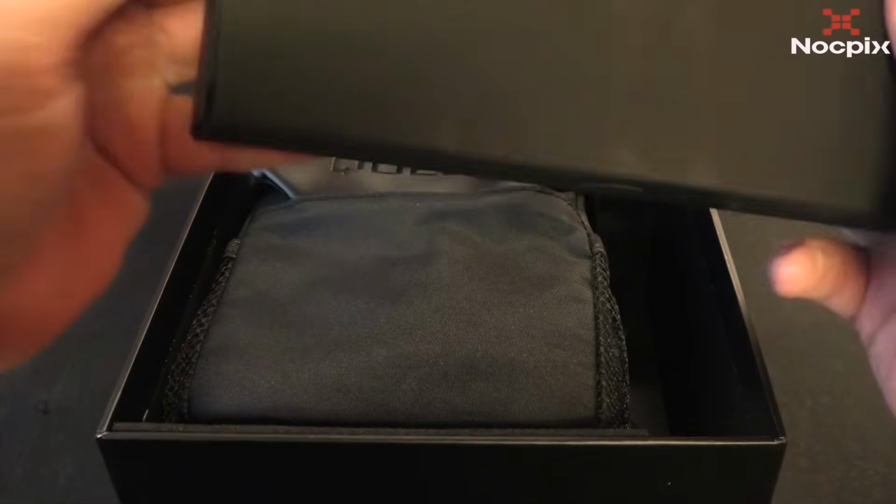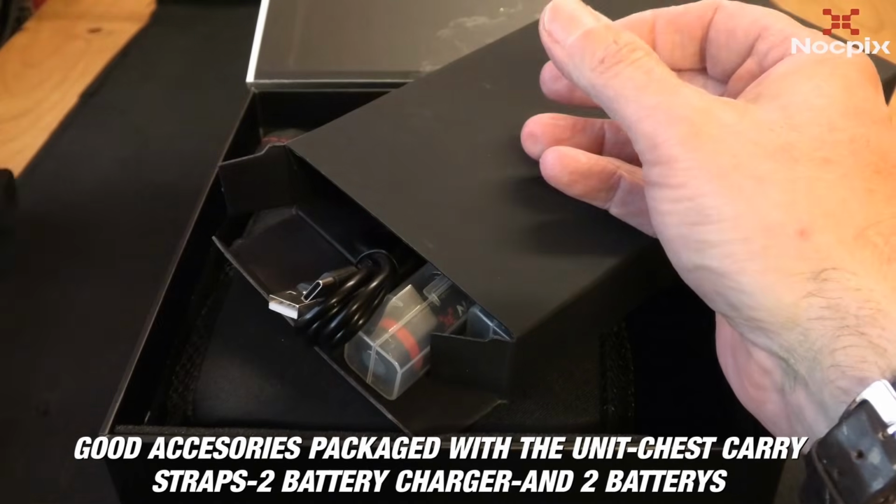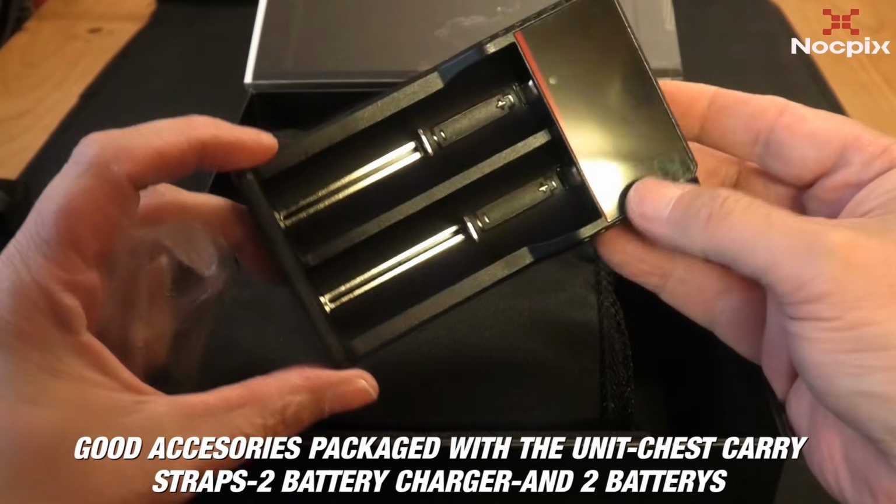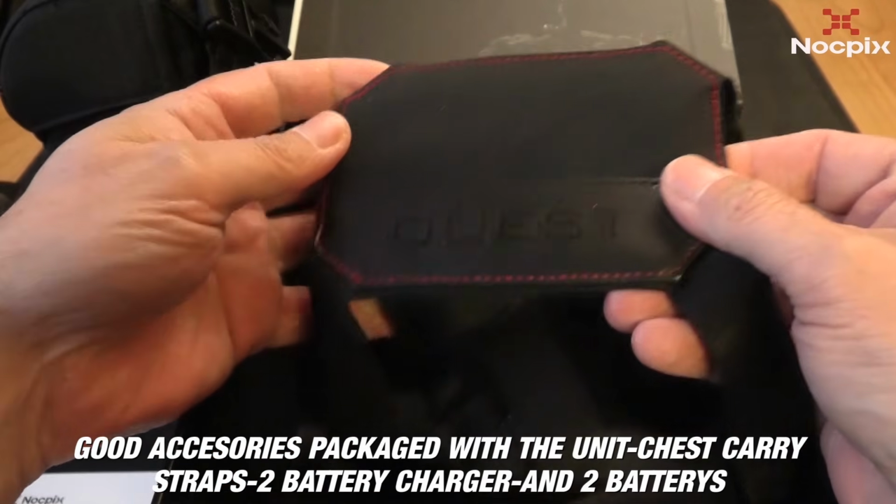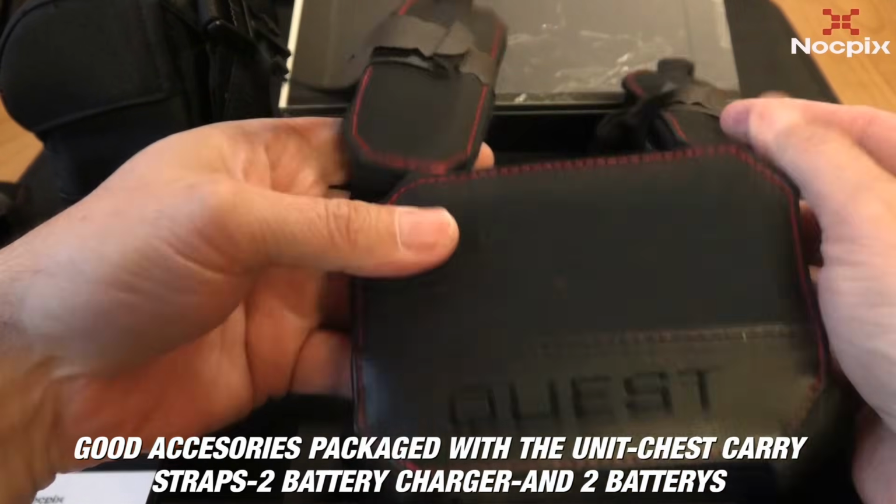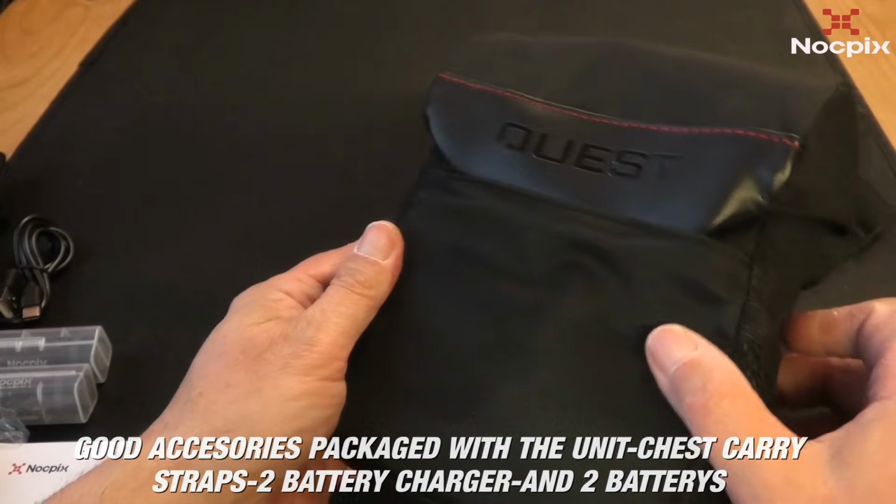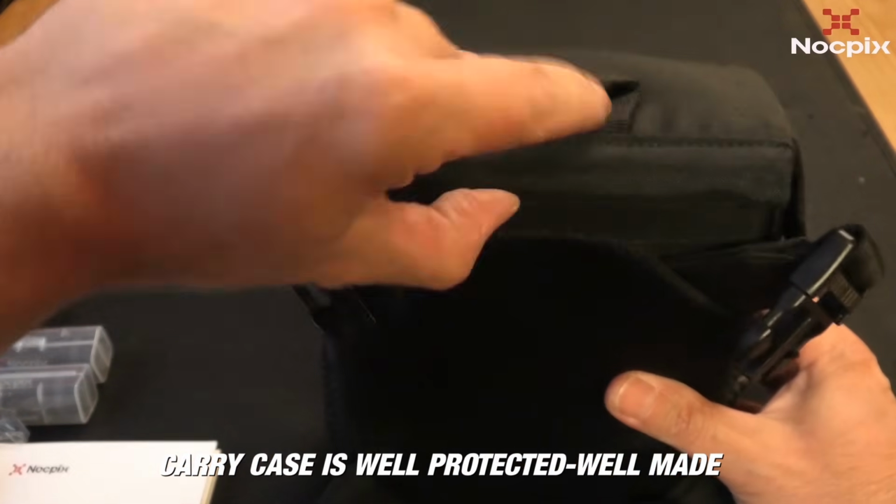Okay, final thoughts and my time spent with the Nocpix H35R thermal binocular. The clarity, image of the thermal I did find exceptional. The only time the image did degrade was when it was on full magnification, which is 24 times. But overall, clear, sharp viewing experience from the unit. I also found the onboard rangefinder works well.